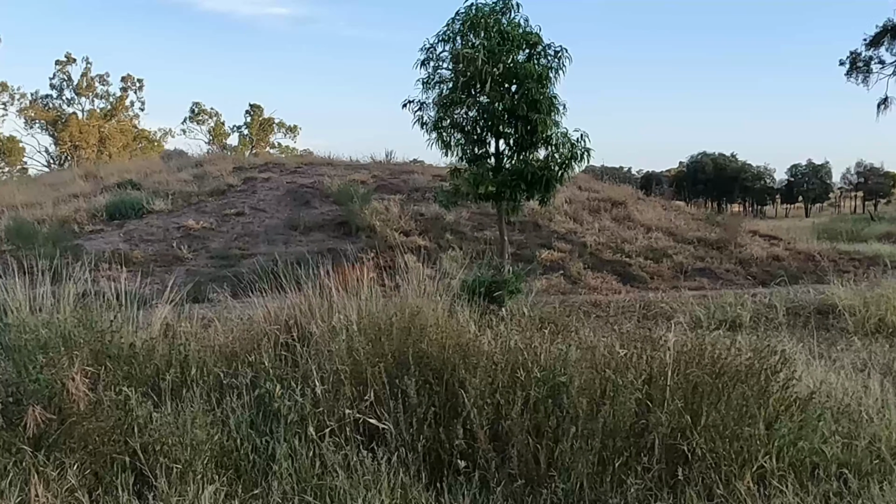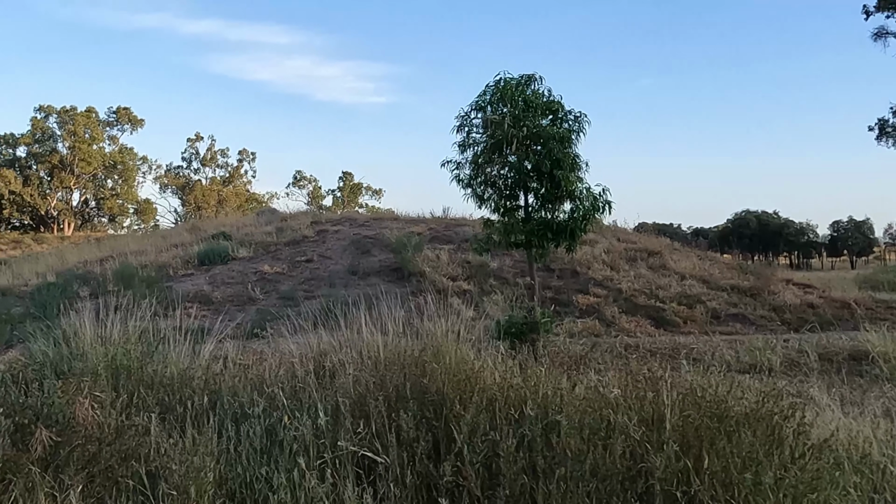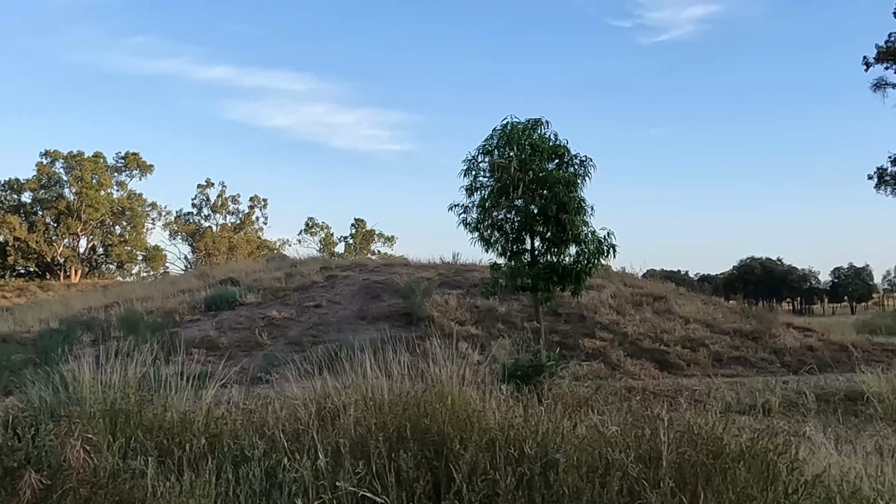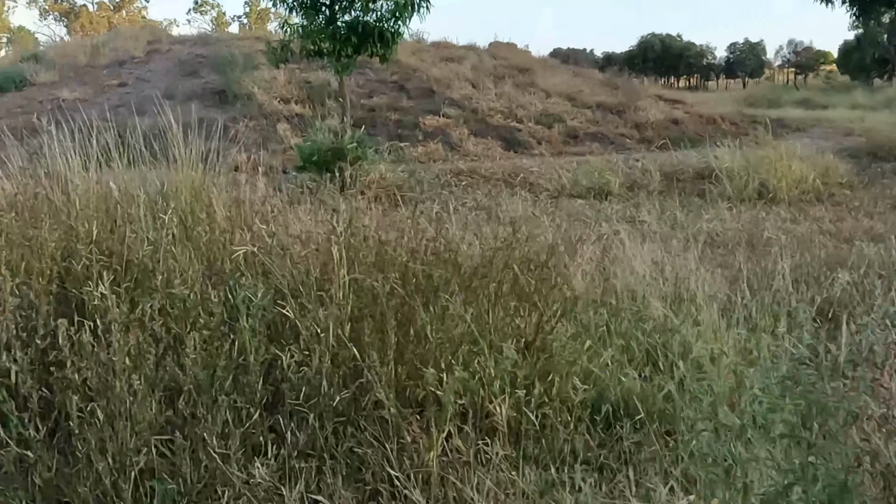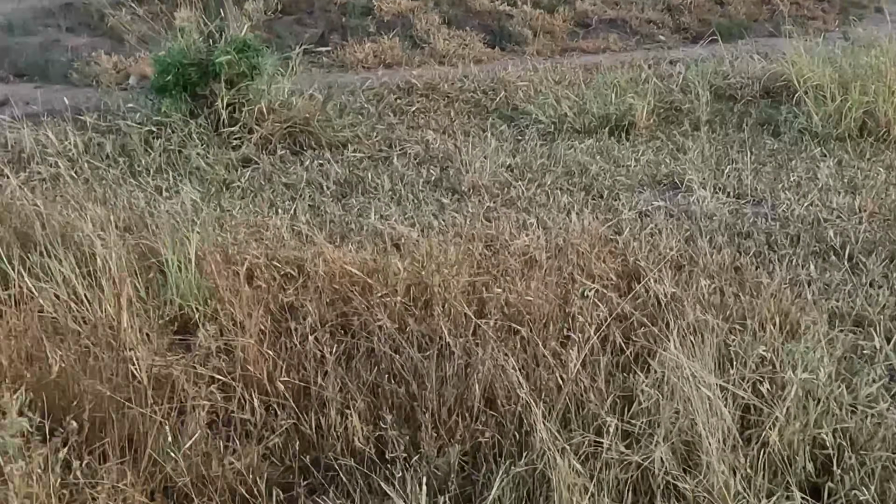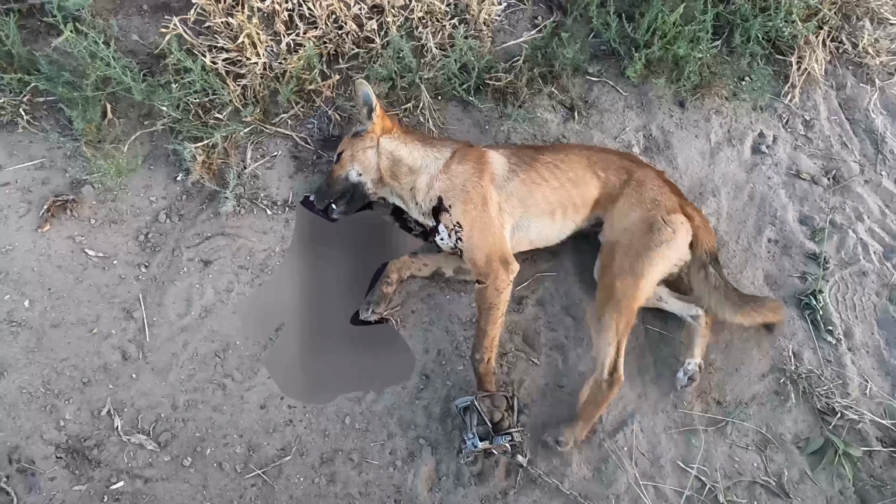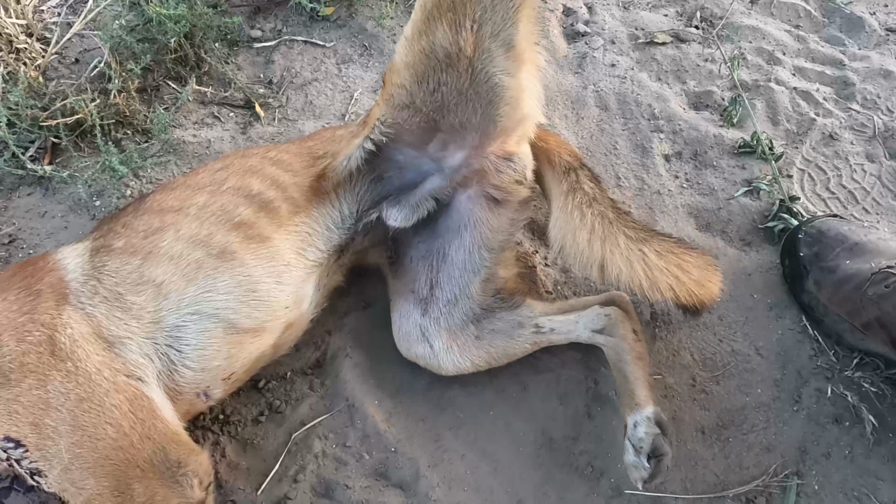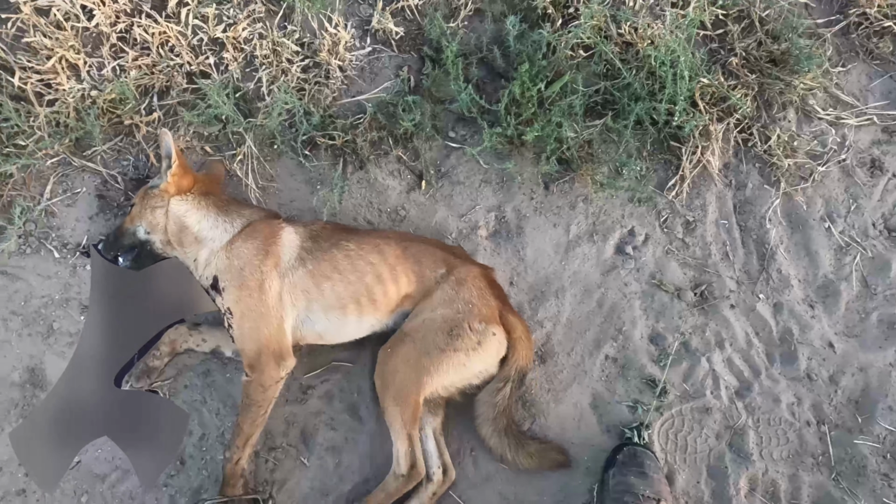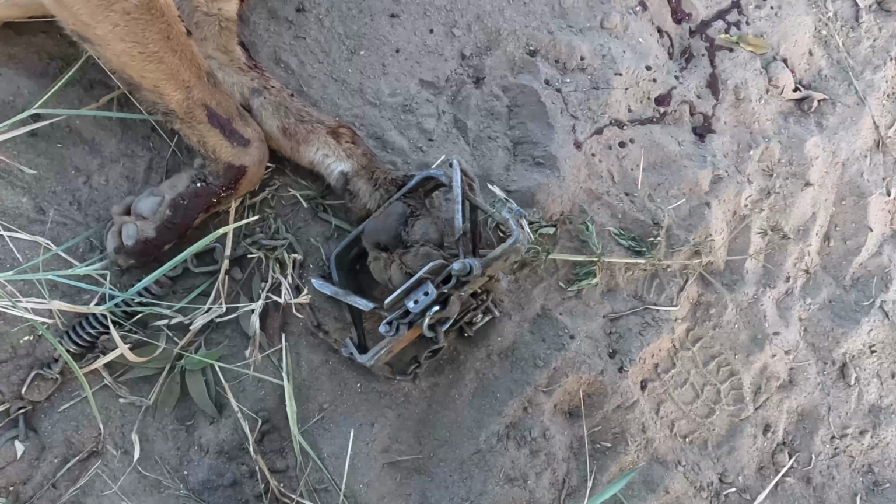Woo! There you go, the big male. Oh, it's probably not real old. Good full paw catch.